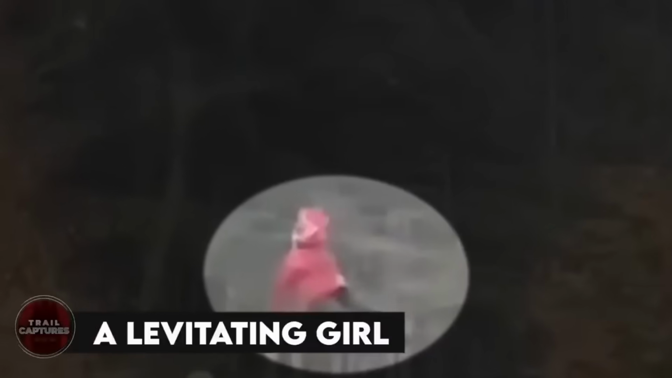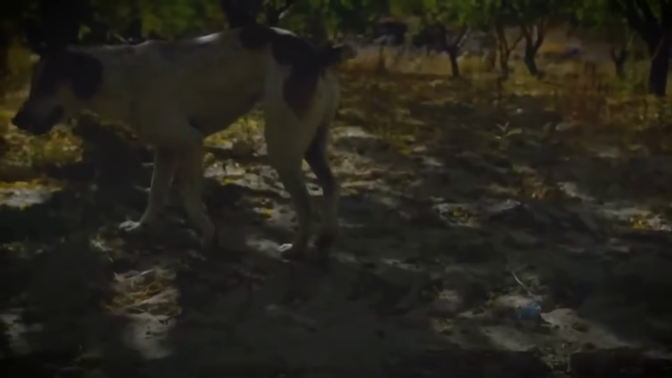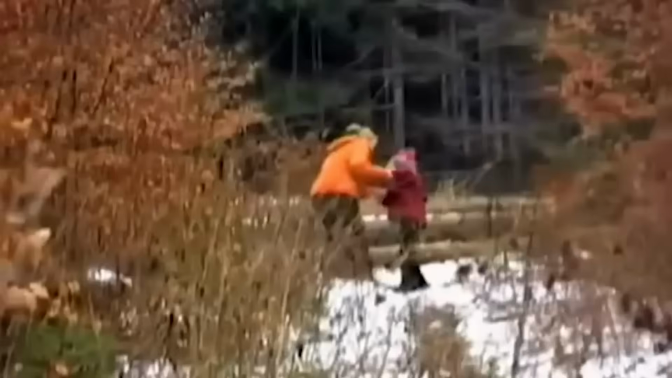A levitating girl. So this Russian guy was out walking in the woods with his dog, having a nice stroll. Suddenly, his dog stopped listening to him and started barking at something. That's when the guy decided to point his camera in that direction. And guess what? He recorded something that shocked not only him, but the whole world. There was a woman with a child, but instead of standing or running like normal humans, the child was floating in the air, and the woman was just staring at her. As soon as they noticed someone nearby, they both ran away. A close call.